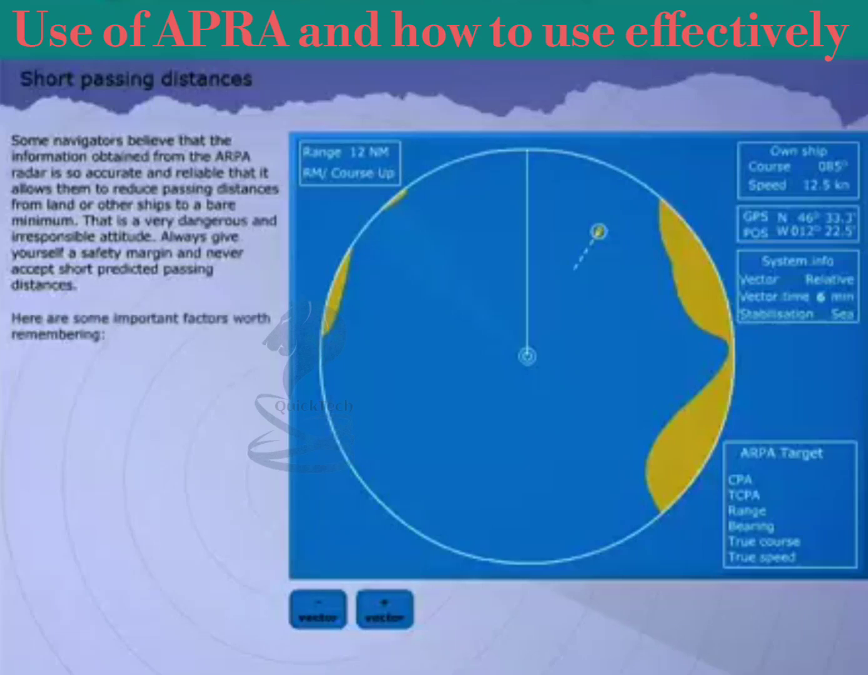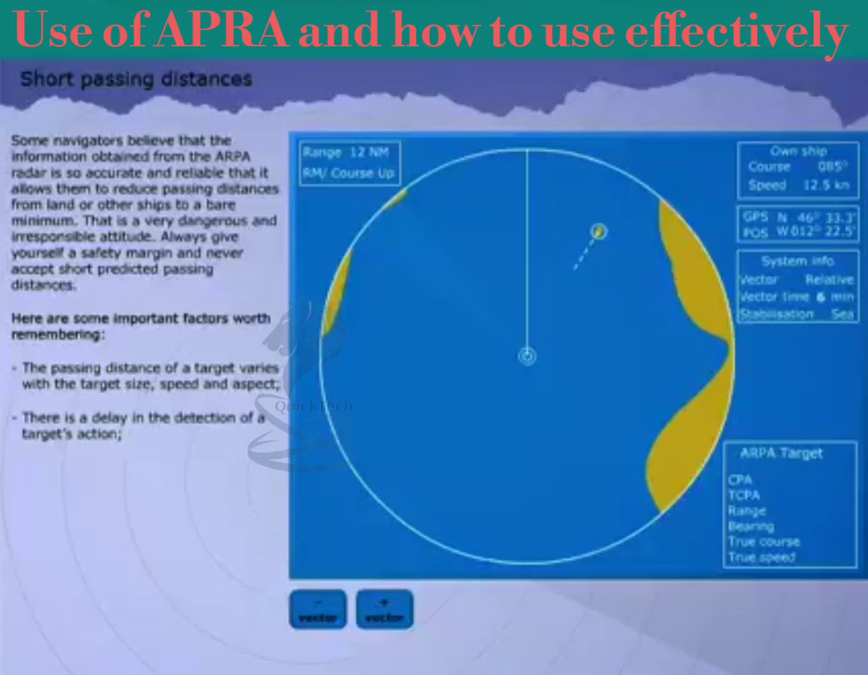Here are some important factors worth remembering. The passing distance of a target varies with the target size, speed and aspect. There is a delay in the detection of a target's action. Occasionally, lost target may occur. The ARPA radar may have errors in its sensors, hardware or software.